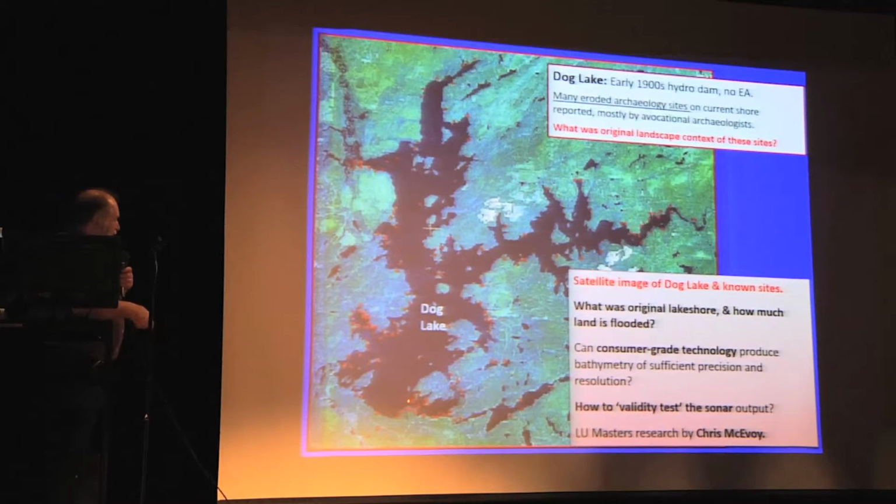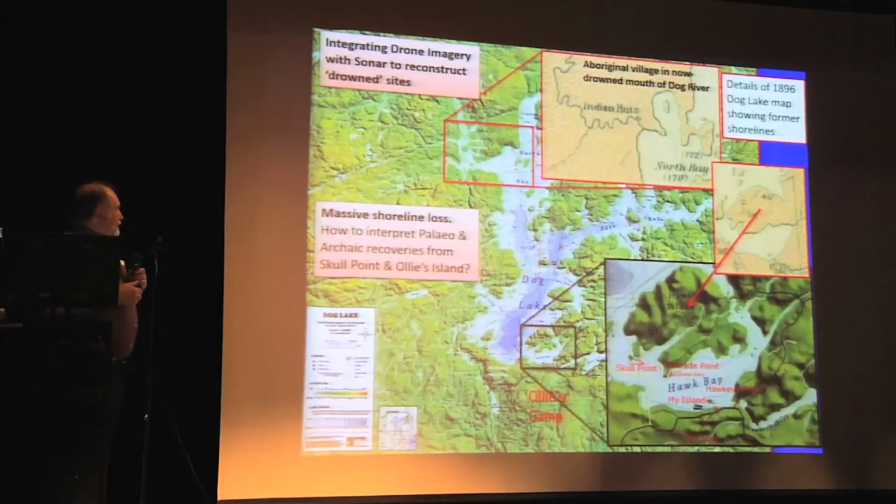We are experimenting at a site here and there. The student is seeking to address whether this quality of sonar technology is good enough to provide research data. But how do you validity test sonar data? What is good enough? And this has been an ongoing problem.